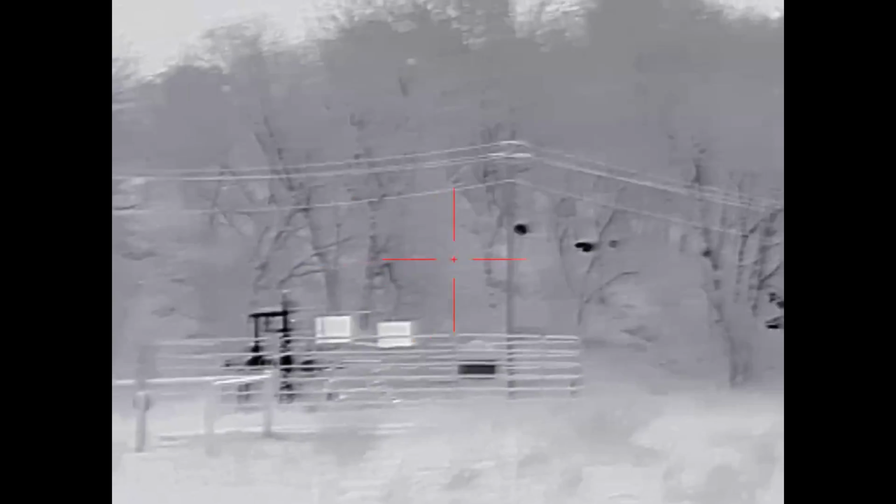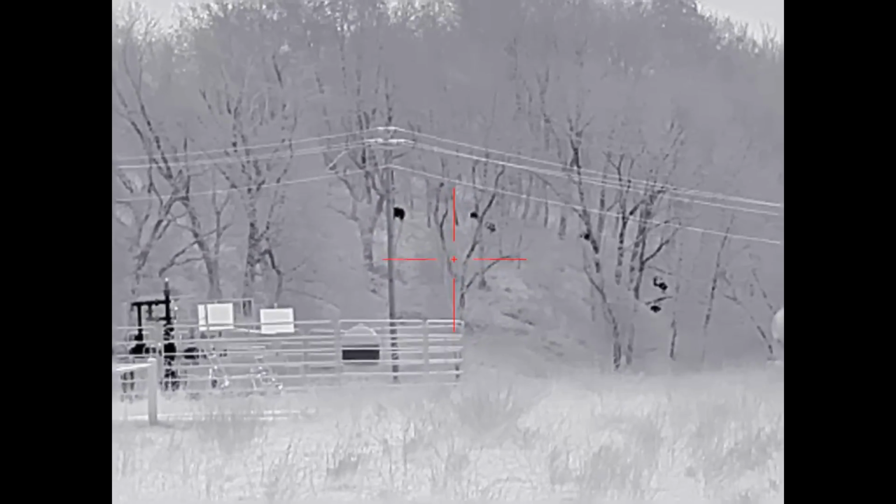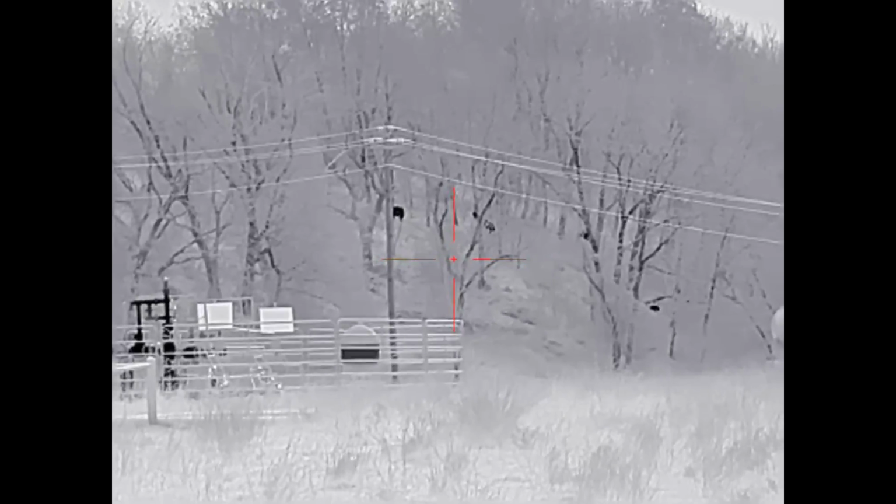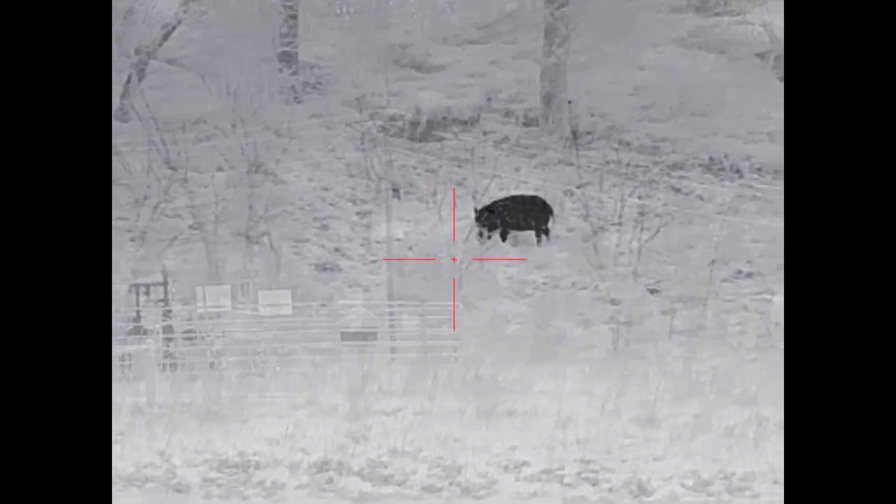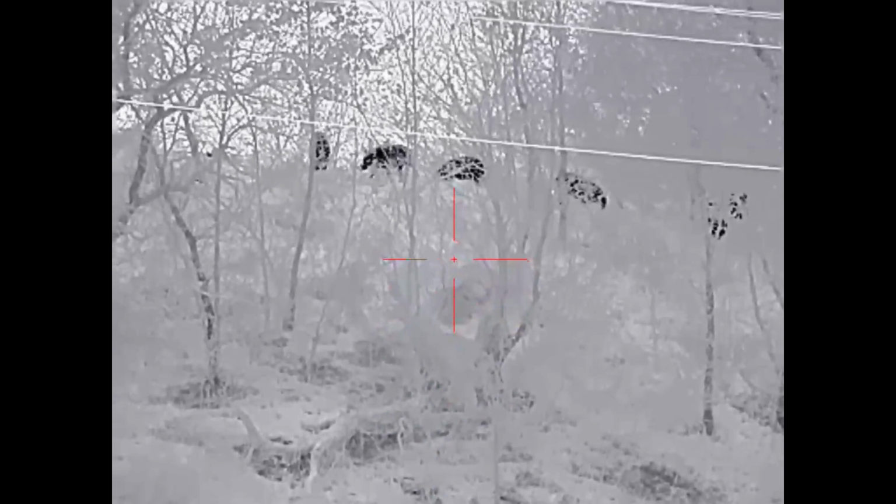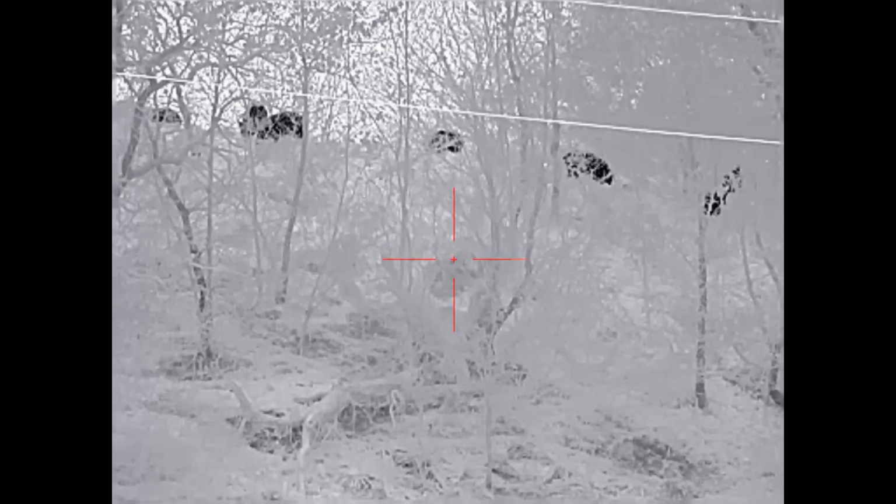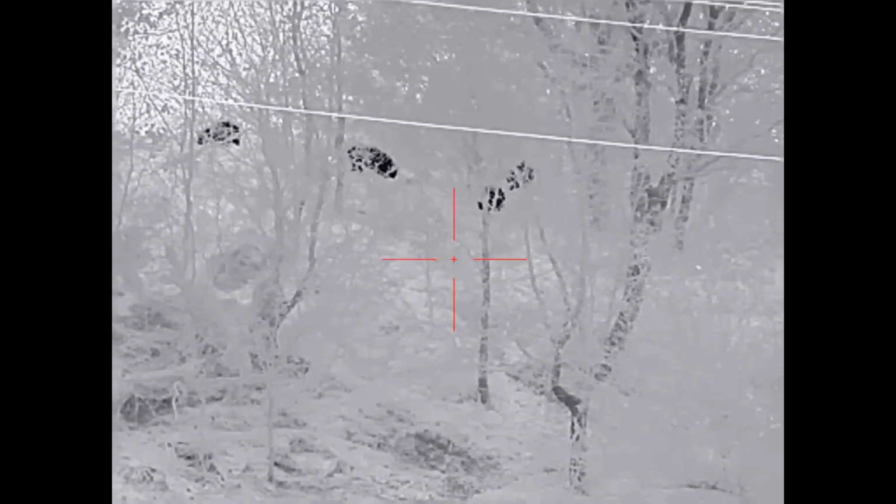There's 3 of them up on the hill. Oh yeah, I see them. So we made our stalk around and found the hogs coming over the ridge. Now this is on an oil well pad and there's a lot of equipment, some electrical wires. This is not a situation where we want to be doing a lot of shooting. We don't want any follow-up shots that end up in one of the oil tanks, and we don't want to be shooting over the ridge top.